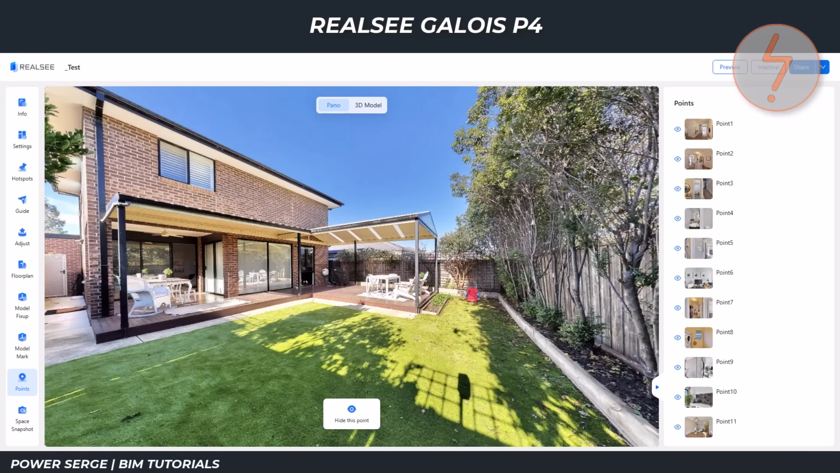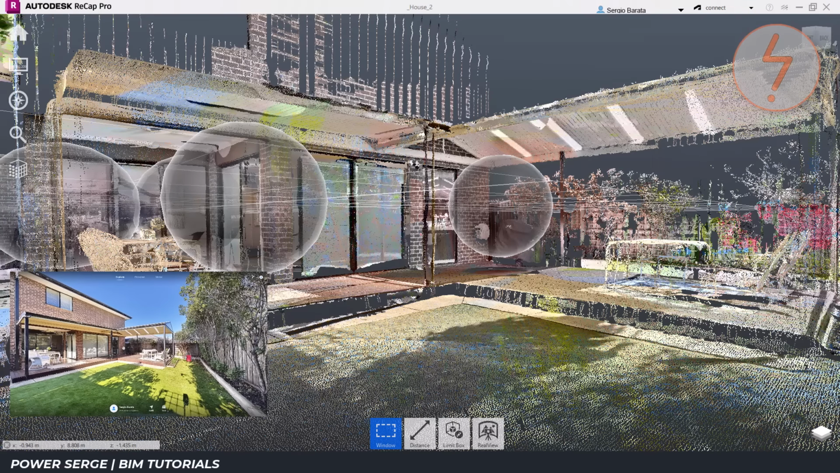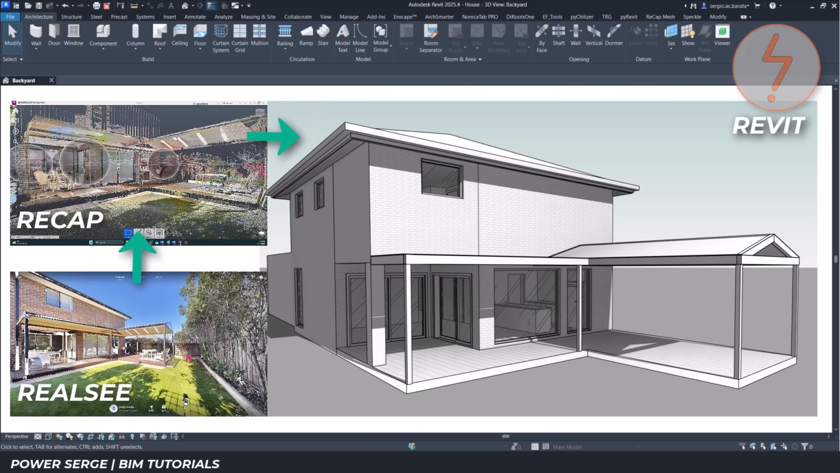One of the most interesting aspects of this workflow is the transition between platforms. The process begins with capture and visualization within the Realsee Showcase, moves into Autodesk ReCap for interrogation, measurement and data management, and finally transitions into Revit for BIM model development. Together, these platforms provide a complete residential scan-to-BIM workflow, taking the project from reality capture through to a fully developed BIM model.